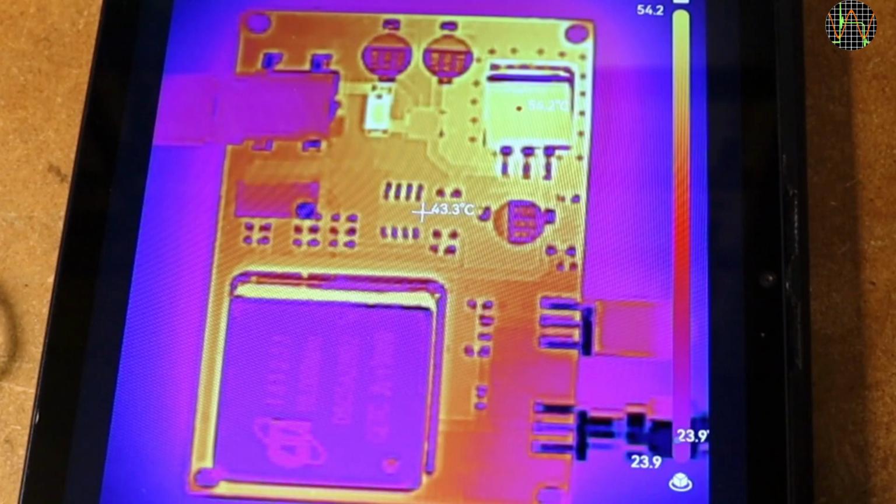You can select to use Fahrenheit if you prefer. The center temperature is shown next to the white cross, and the hottest temperature, which is the red dot, on the regulator here on the upper right. But the readout in white on an almost white background is hard to see. I'm going to fix that in a moment.